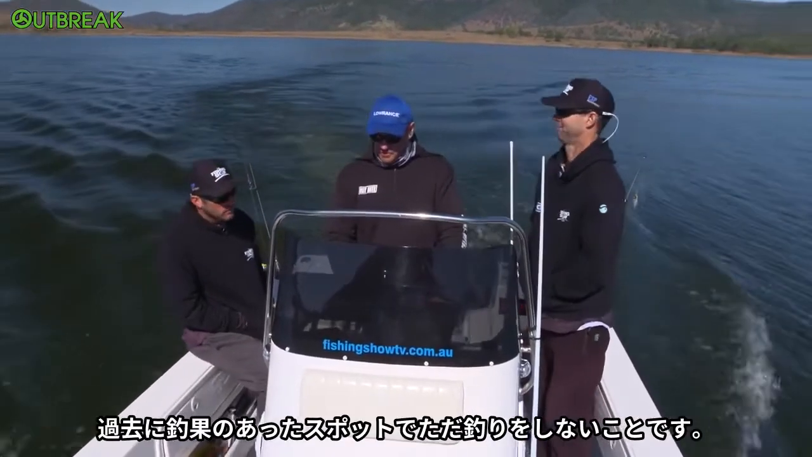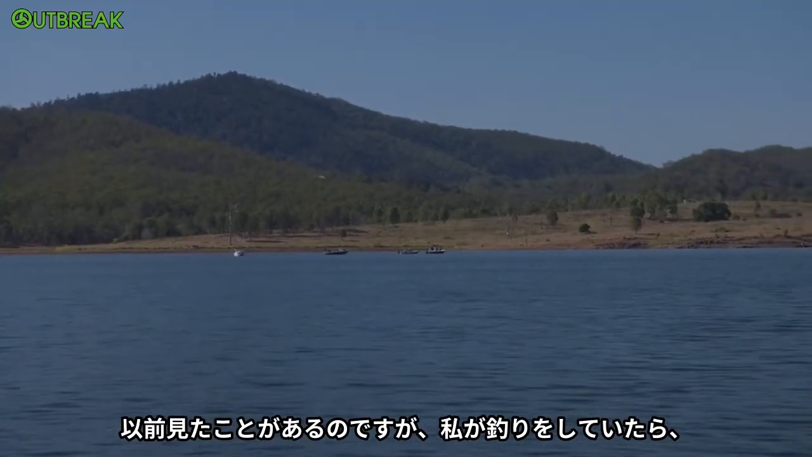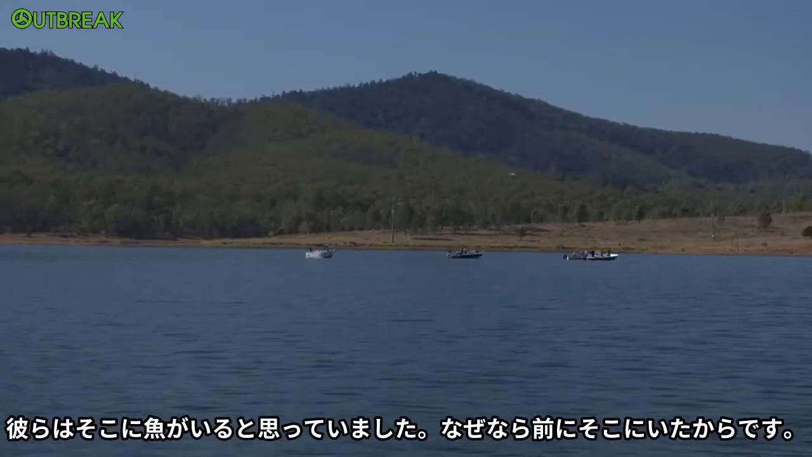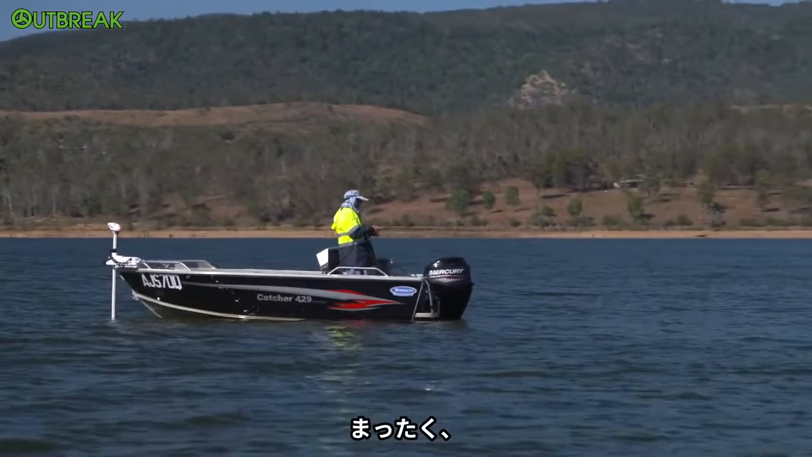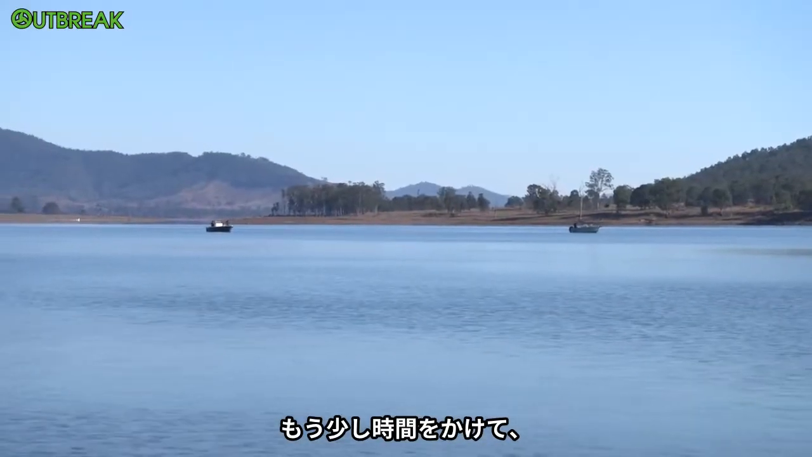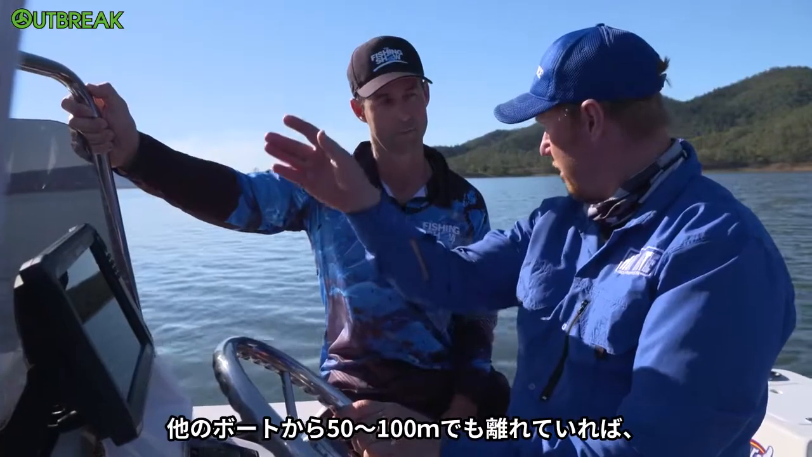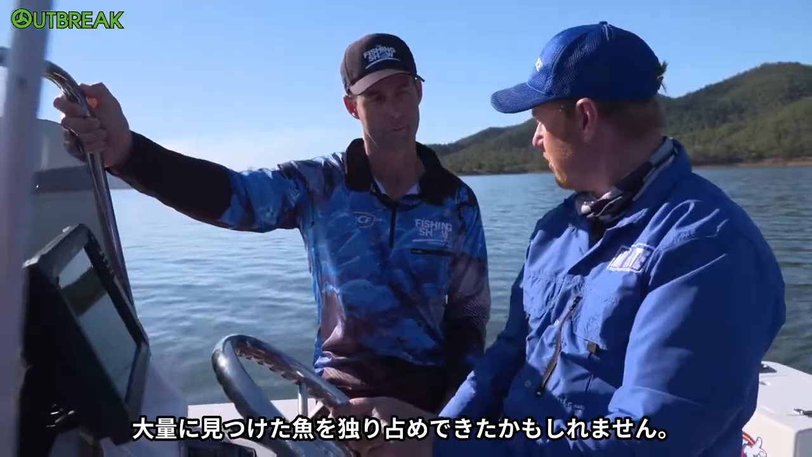Don't just pull up on a spot where you've been successful in the past. I've seen it before. I used to fish a lot of comps, and you'd see guys go straight to their spot where they thought the fish would be because they were there the day before. Whereas if you can just not rush to get those first casts in, just take your time a little bit more. You might have to only move 50 metres or 100 metres from where all the other boats pull up, and you'll find bulk fish, and you've got them all to yourself, and you'll catch heaps.